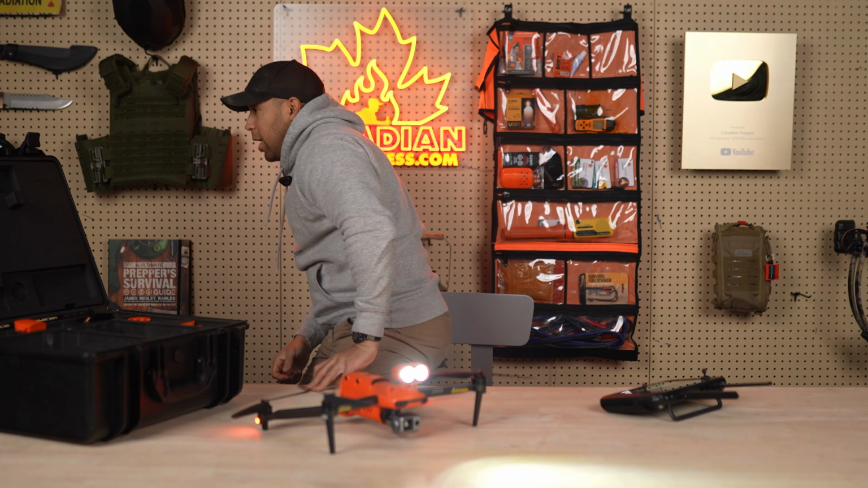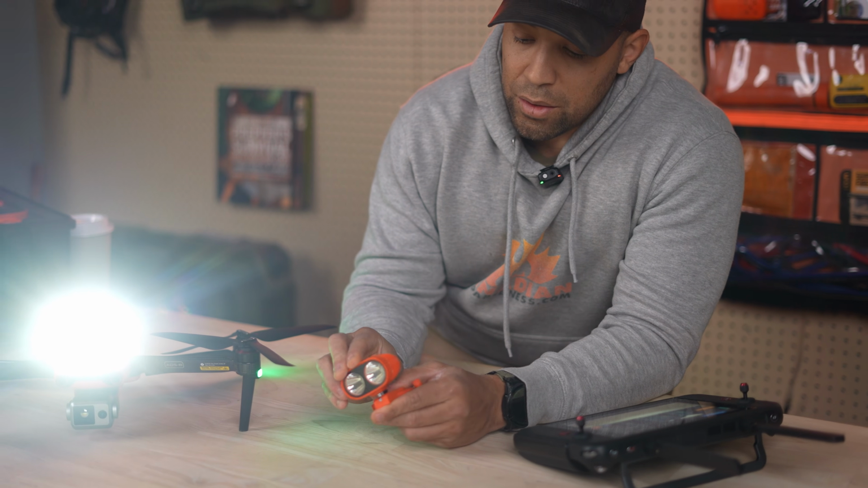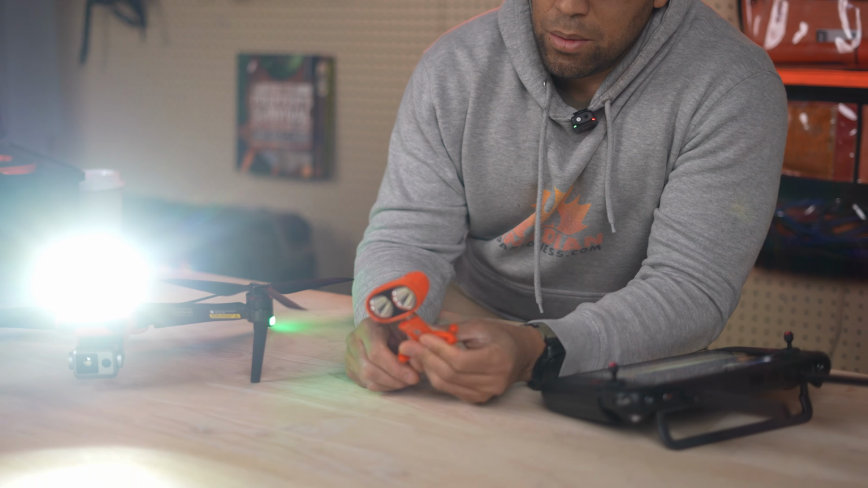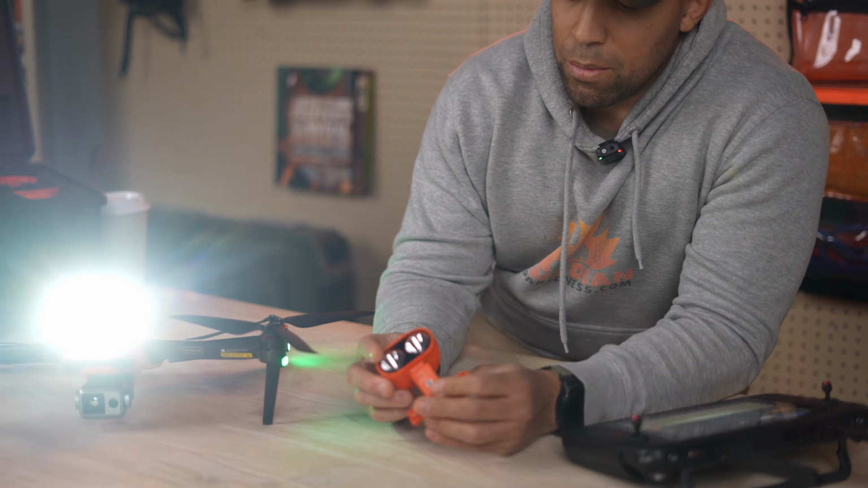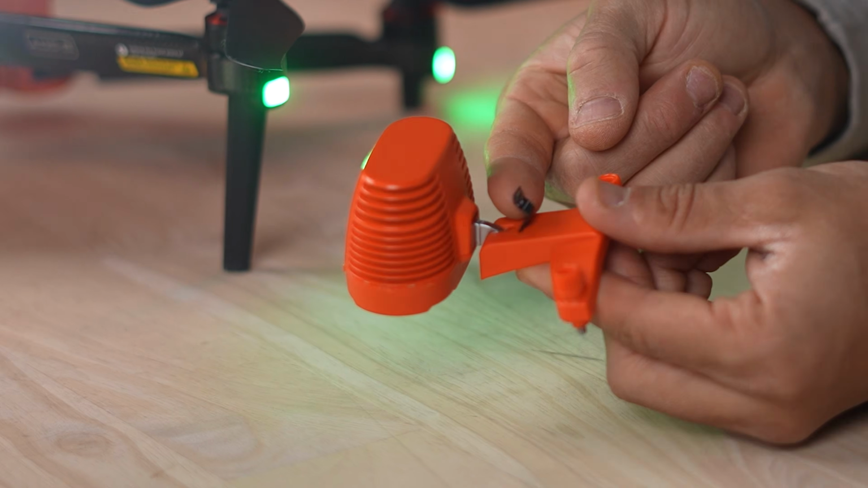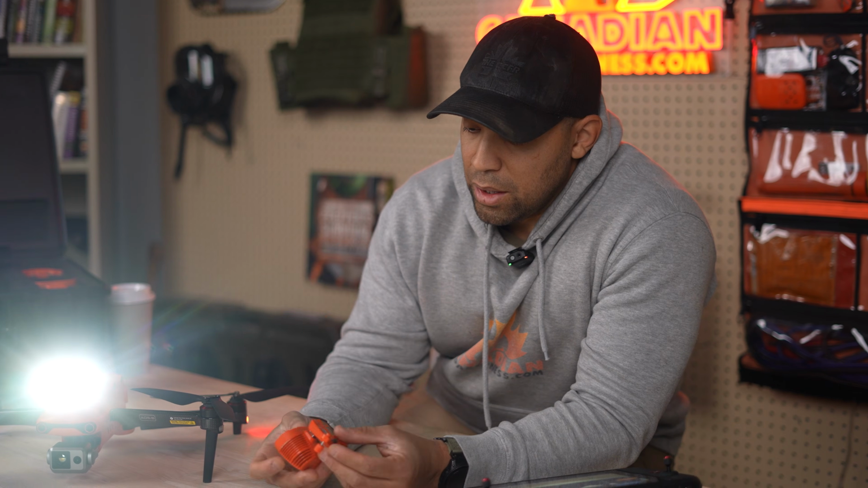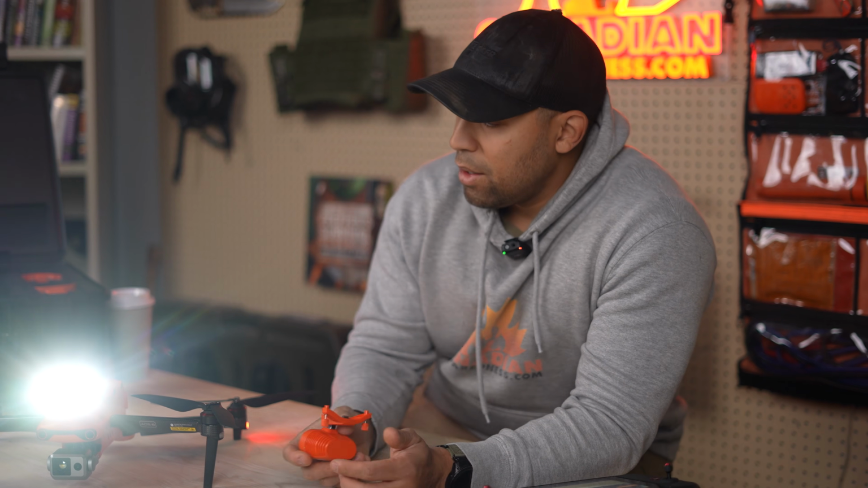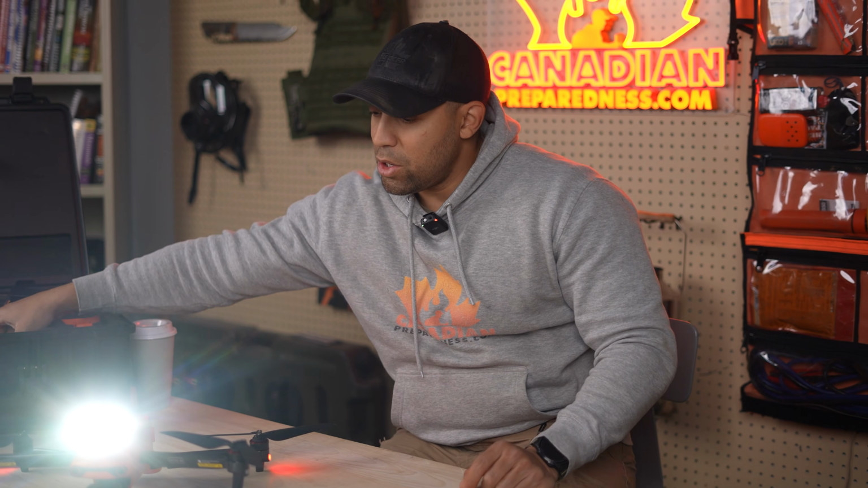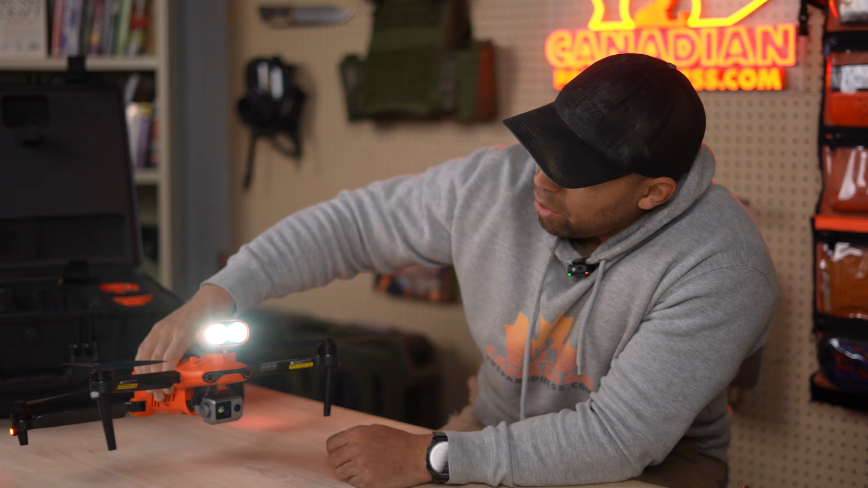Actually, let me show you what happened. So basically, what you're going to be tempted to do is go like this. And why shouldn't you? It has a swivel point, but what's going to happen is this is going to come off. And the only way to get that back in there is to open this up. And it's a pain to open up. It still is fixable, but for the sake of this demonstration, we brought in another one just so that we could guarantee to show you the brightness level.